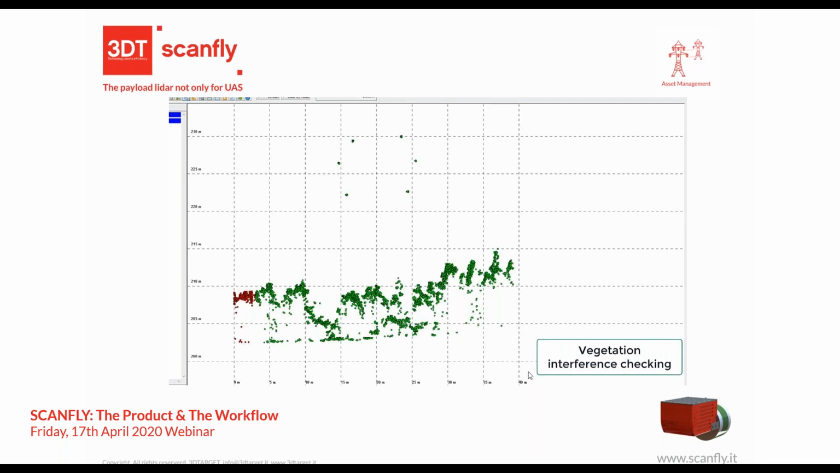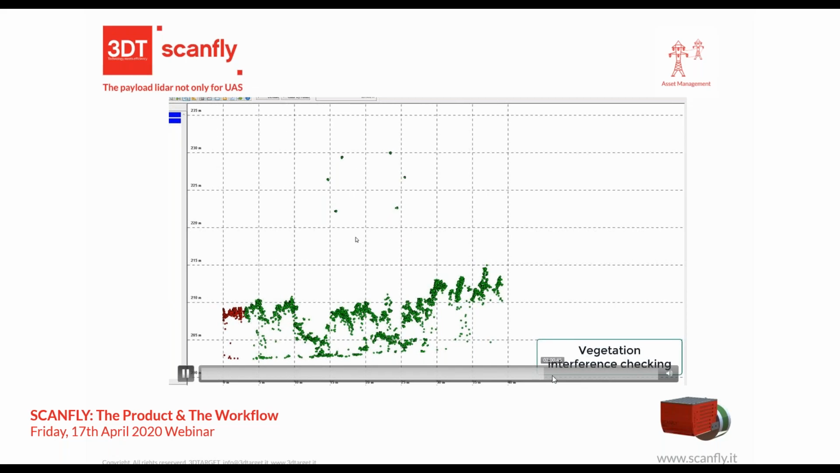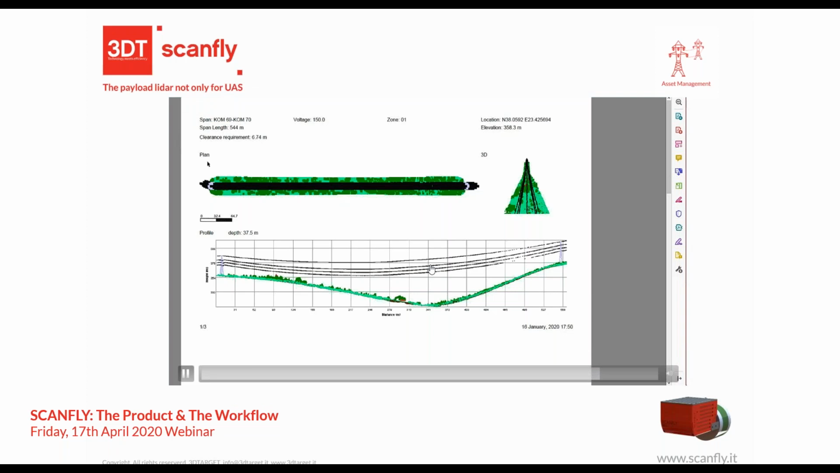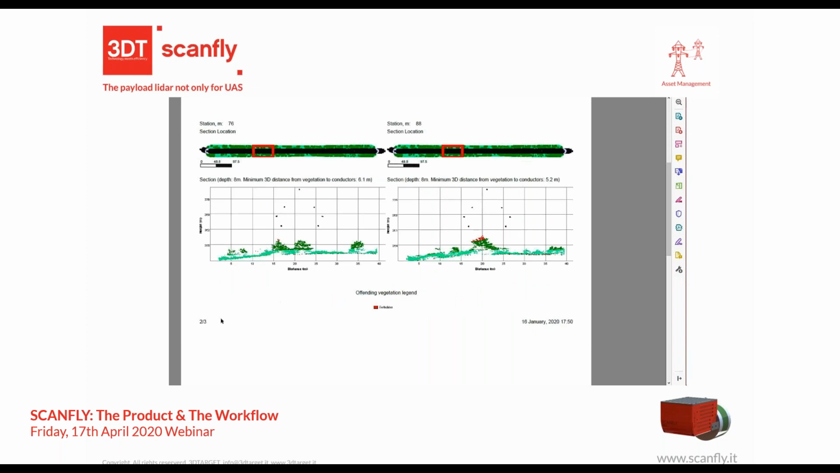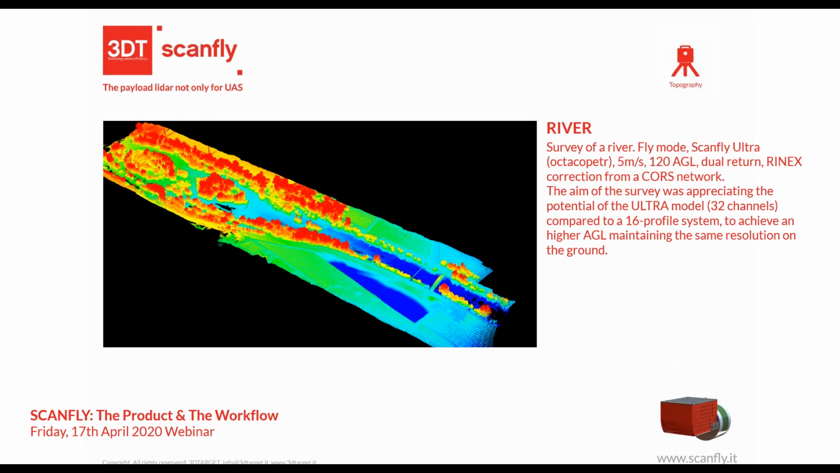After this, acquiring for the customer, making the vegetation difference checking, and providing to the final customer a report like this, with the average distance of the wiring with respect to the vegetation, if there is a clashing problem or some other kind of interferences. We can go through the next example. We are a little bit late in the presentation, but I will go faster.